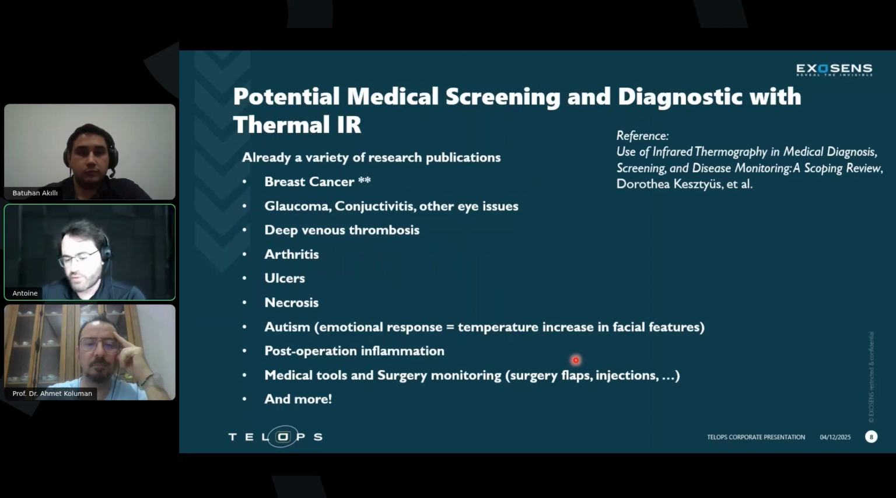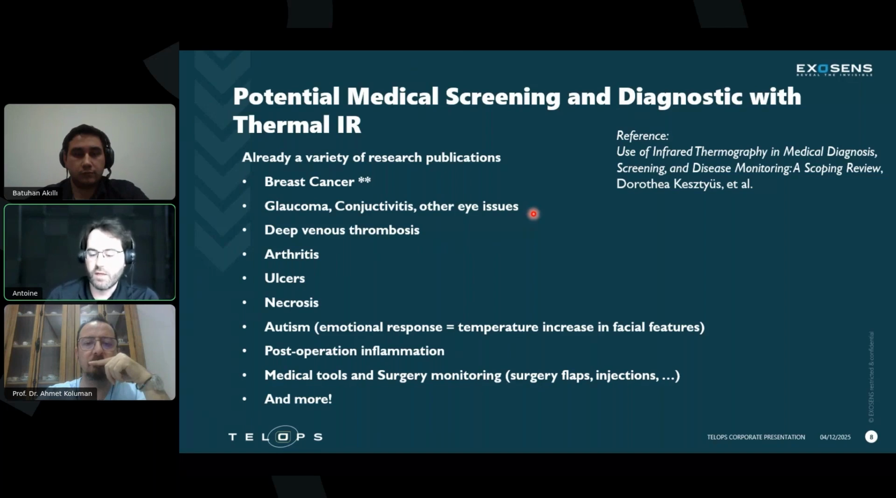But for medical screening and diagnostics, a lot more research has been done for decades, and there are really good overview papers. There's a good one that I used here as a reference, just describing the kind of issues and diseases that can be potentially screened and diagnosed with IR imaging. Of course, IR imaging is not the only tool you need in your arsenal for a good medical diagnostic, but it's a really interesting, completely passive tool that can